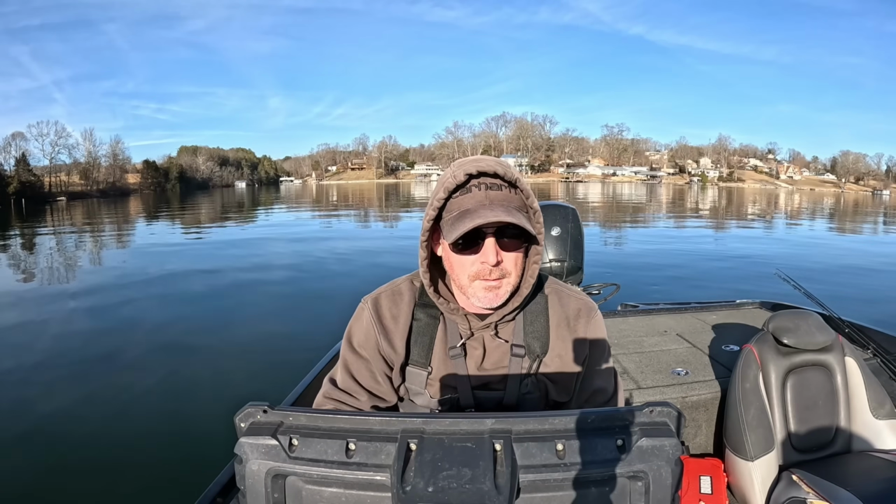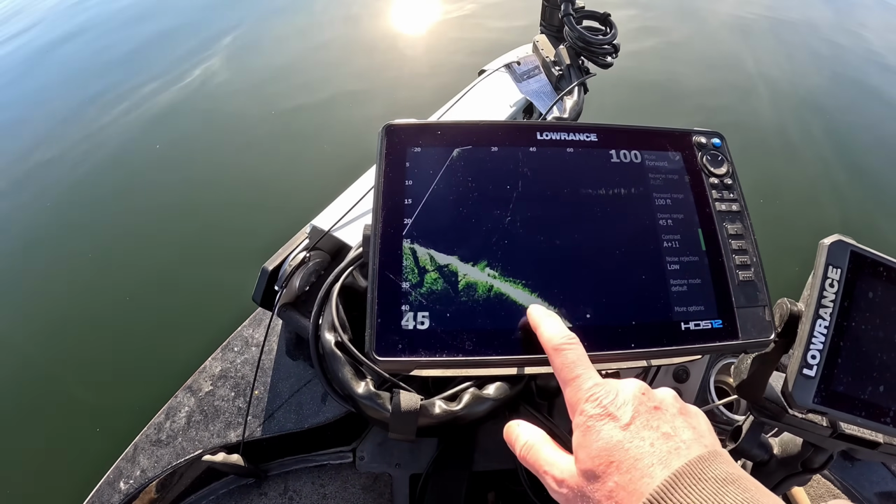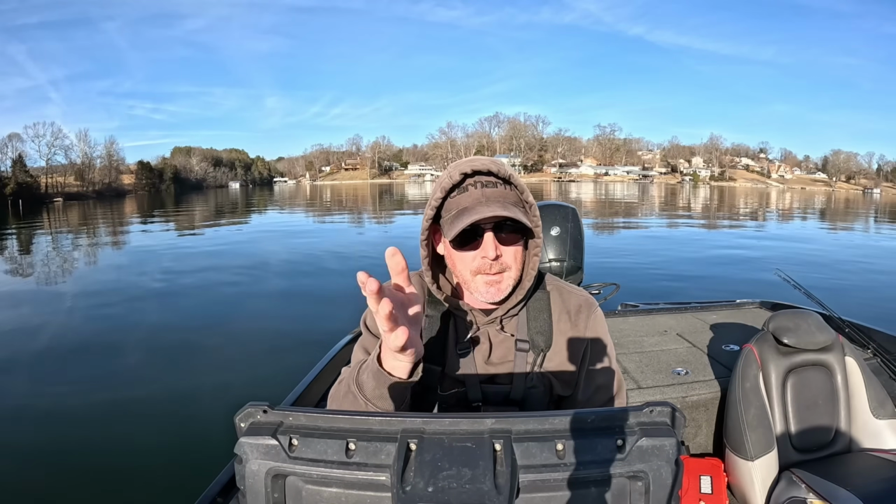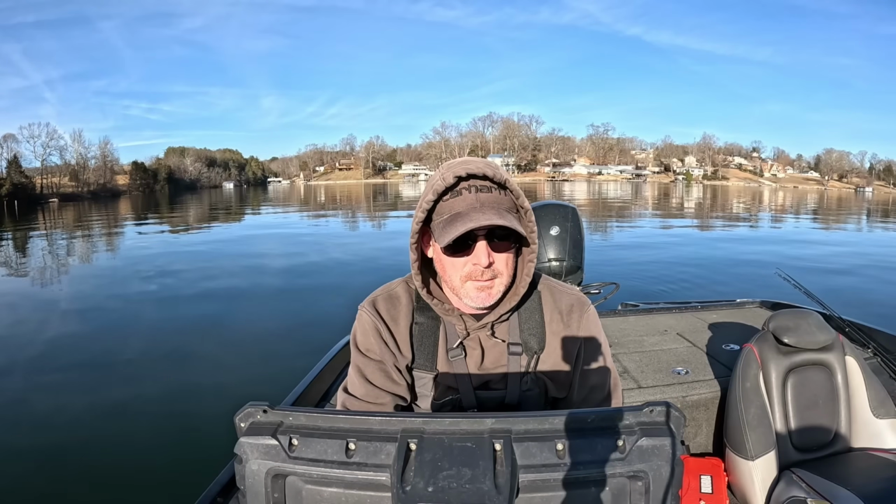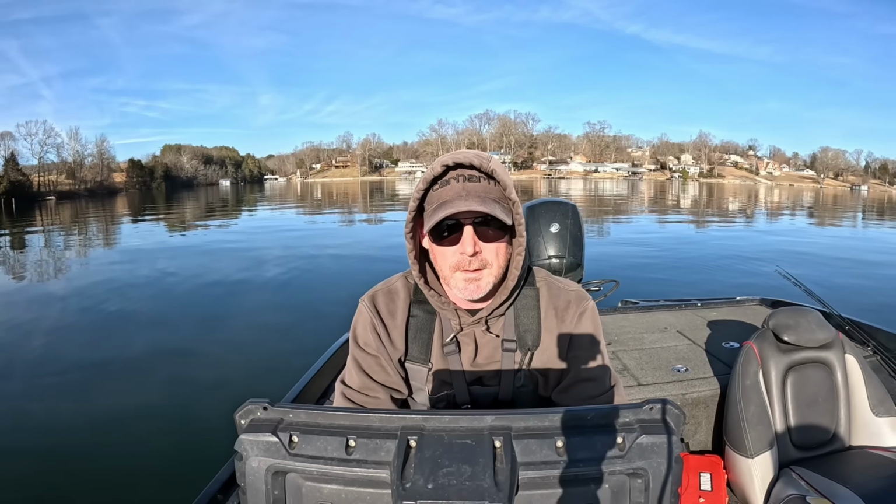And I'm gonna go through my Active Target 2 settings or my scope settings. This stuff will work whether you have Garmin or Active Target. Doesn't really matter, but I'll give you a full bait and setup description in the video and try to catch you guys one of those giant cold water winter bass.